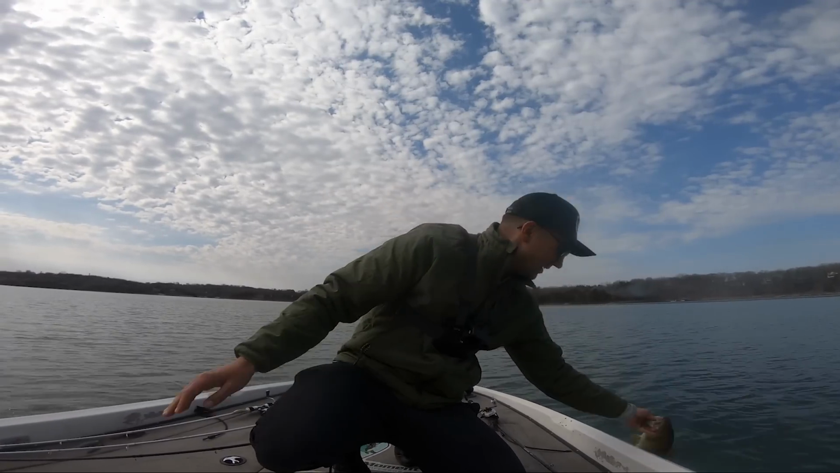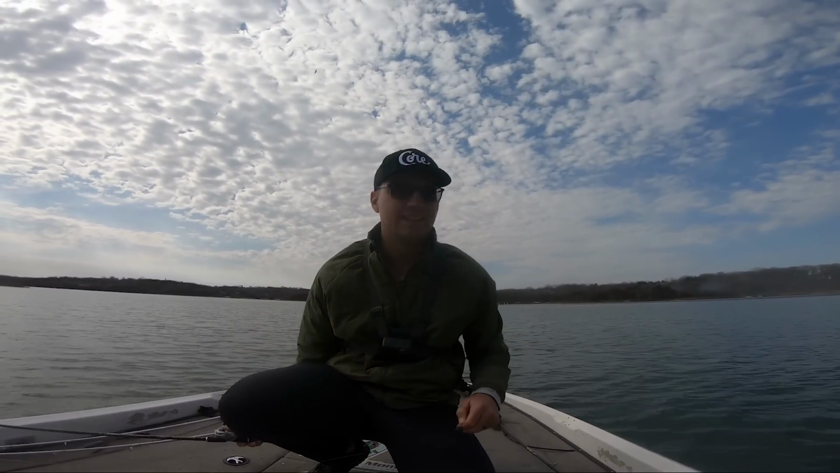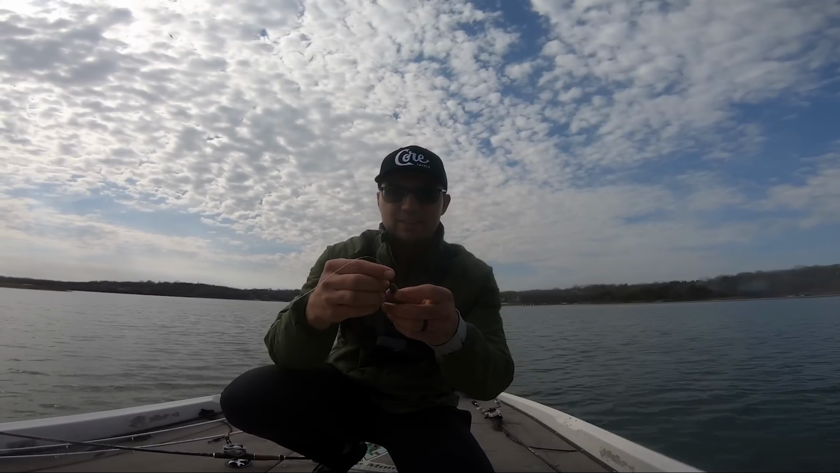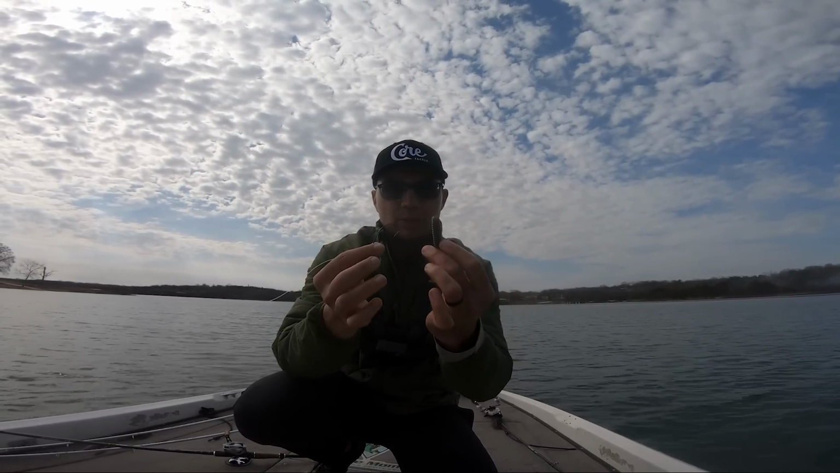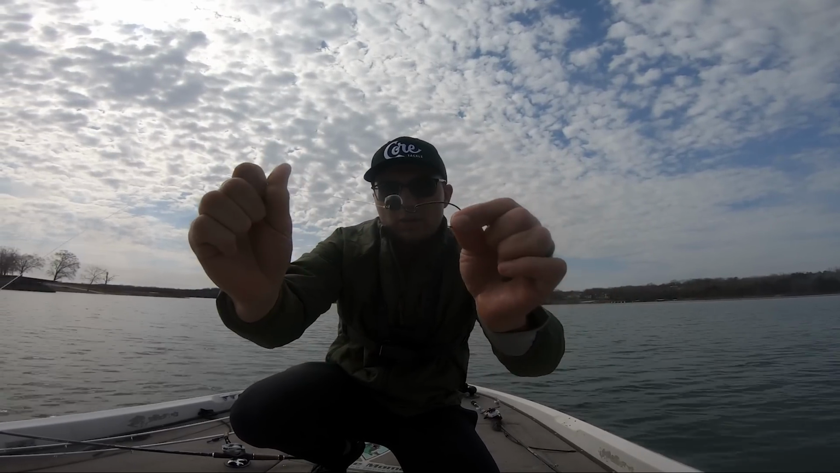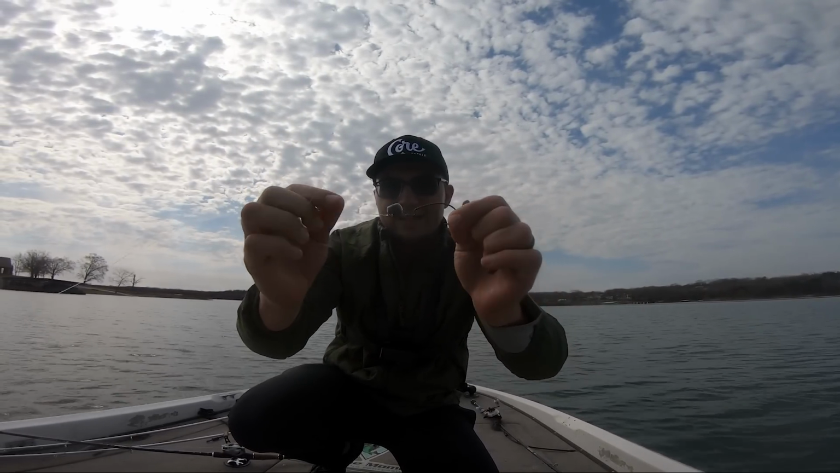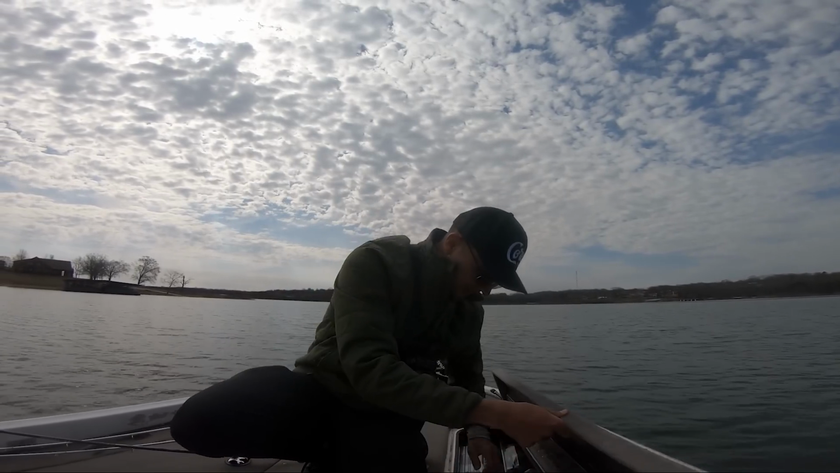Beautiful fish right there. Let's get him back down in the lake. That is awesome. Got that fish on a staple for myself, at least, in the pre-spawn, which is a swing head. This is a Strike King Menace grub. I have to put a new one on here on a Big Bite Baits 3/4 ounce swing head. It's a smaller hook version. It's a 3/0 hook.